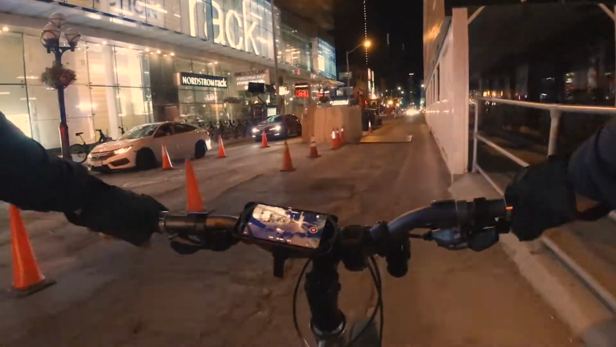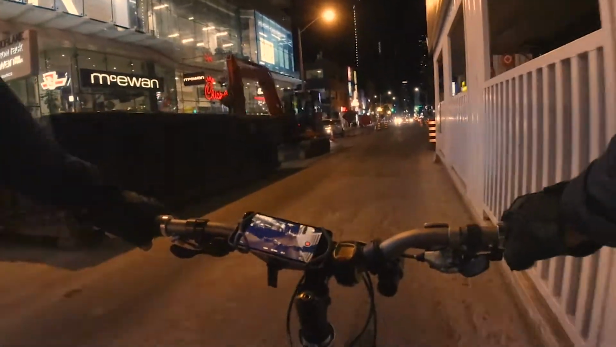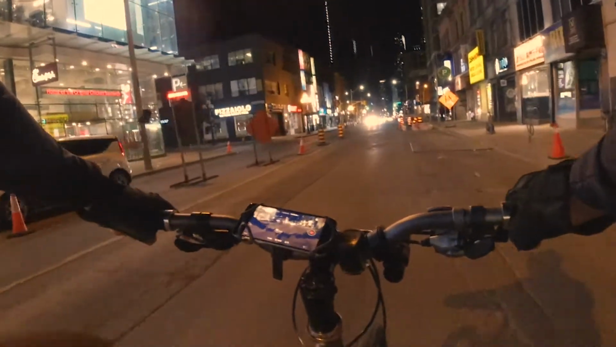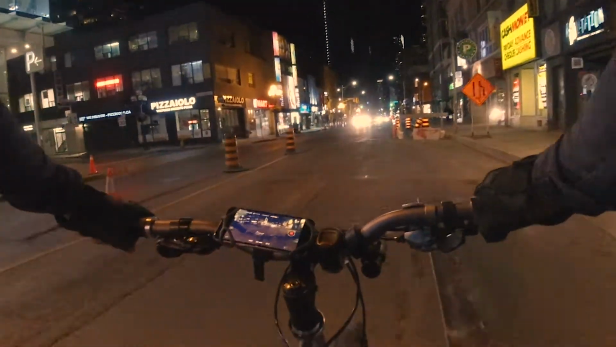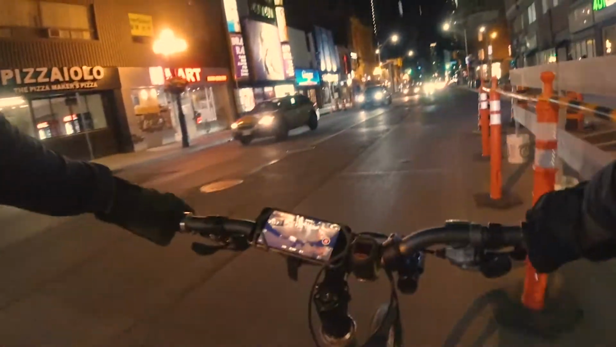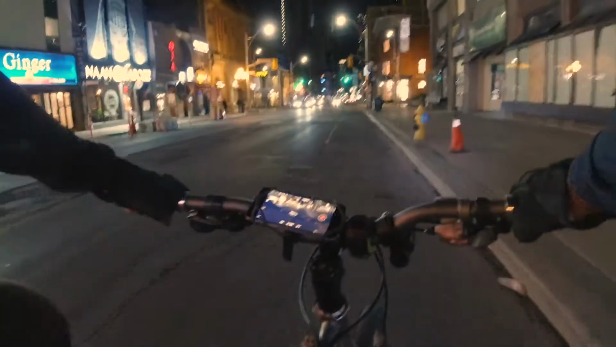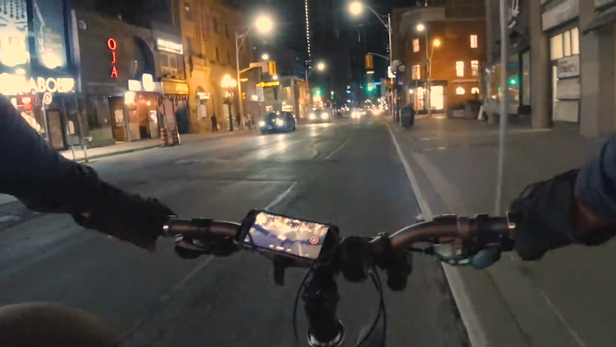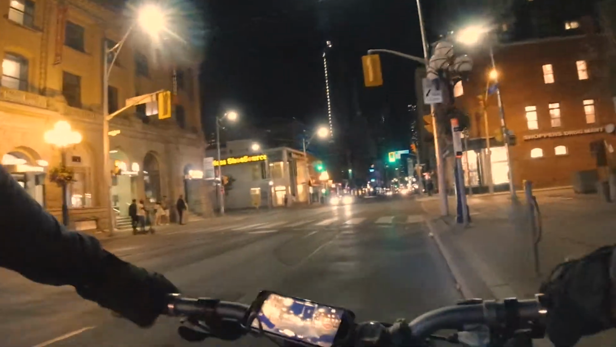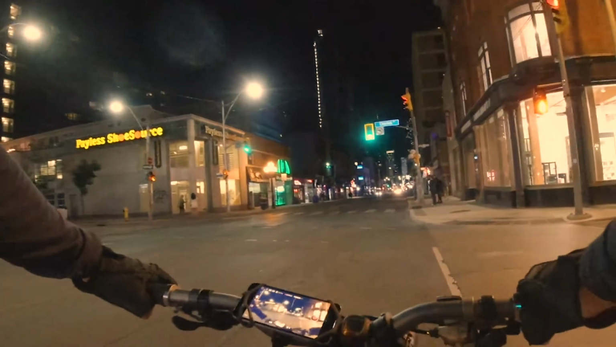Hey everybody, thanks for joining me for this ride down Yonge Street in Toronto. A night ride. It's about 11 o'clock at night. I'm doing a little look-see test urban ride at night. Check out this camera system, see how blurry it is, how bouncy it is. We did a little ride around Yorkville to check out the area, and we're doing a downtown Yonge Street ride and see how much action there is on the street.